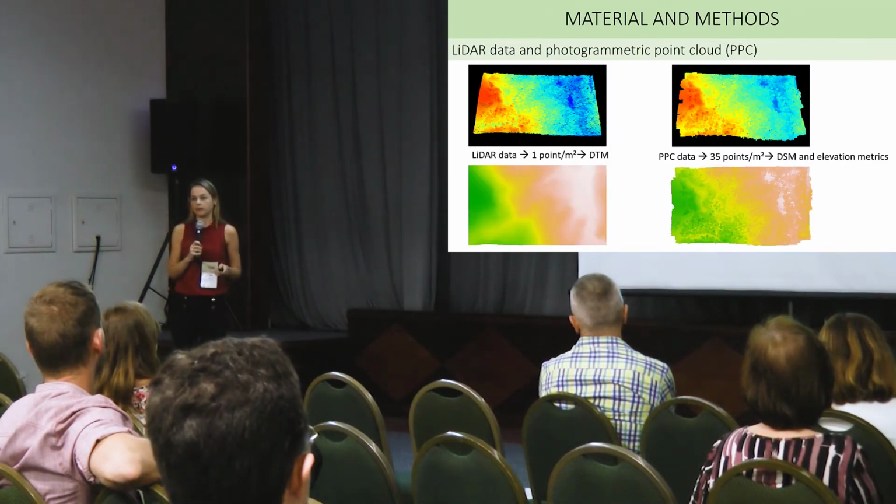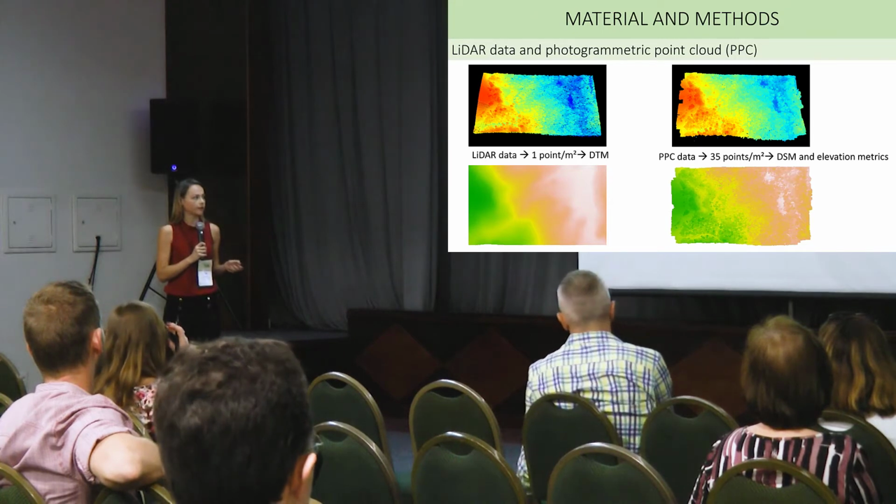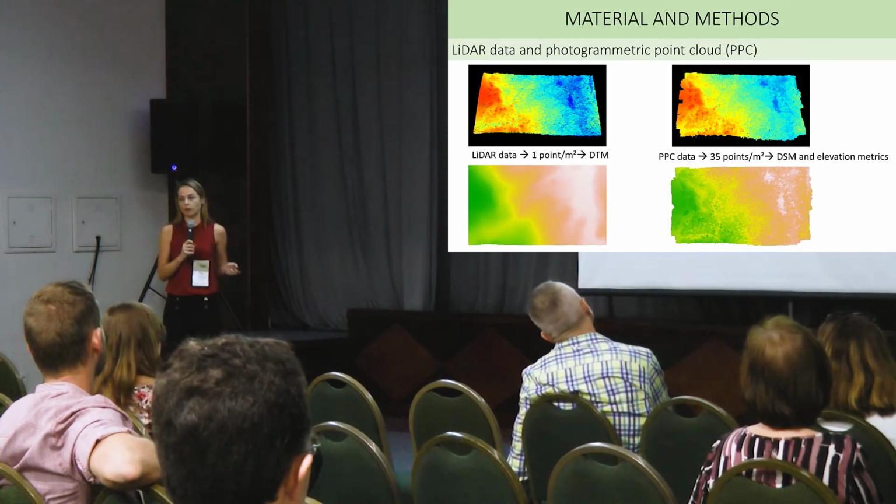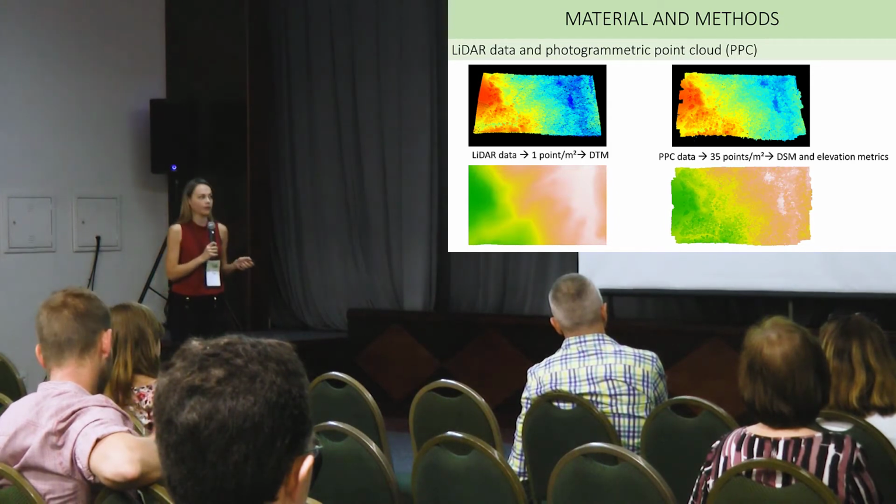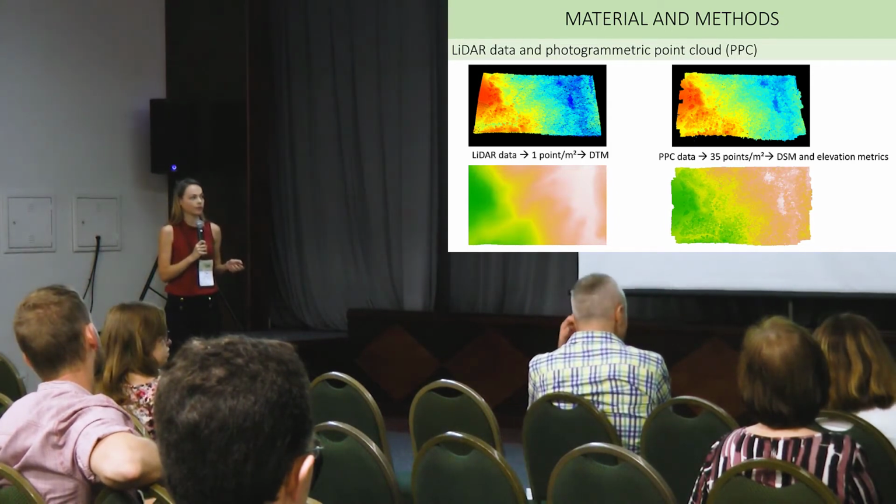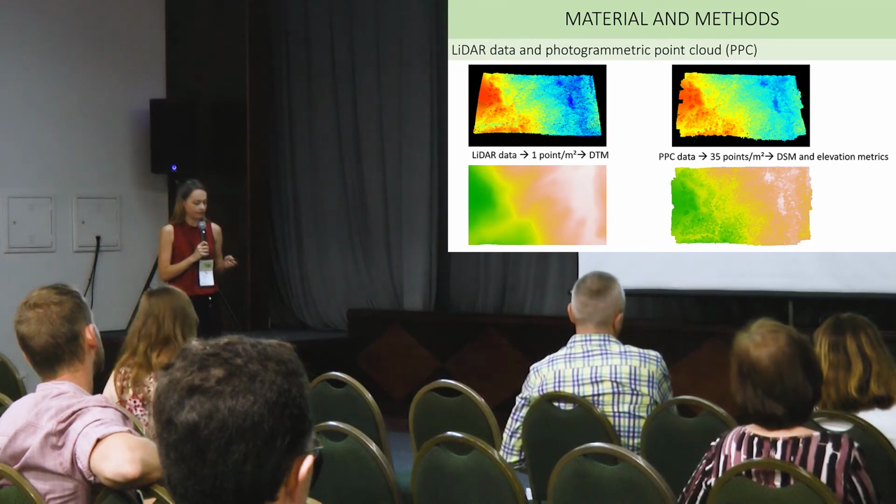We also used some LiDAR data only to compute the digital terrain model and to allow us to compute the canopy height model. The digital surface model and the elevation metrics were extracted from the photogrammetric point cloud.